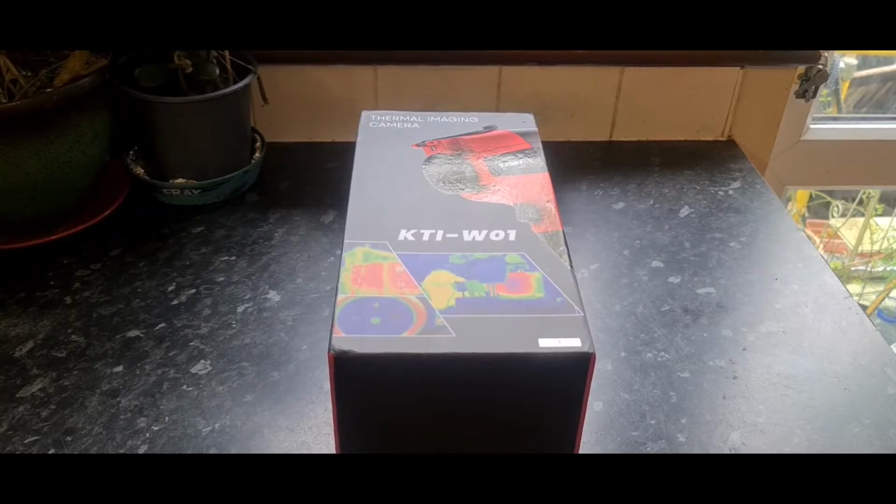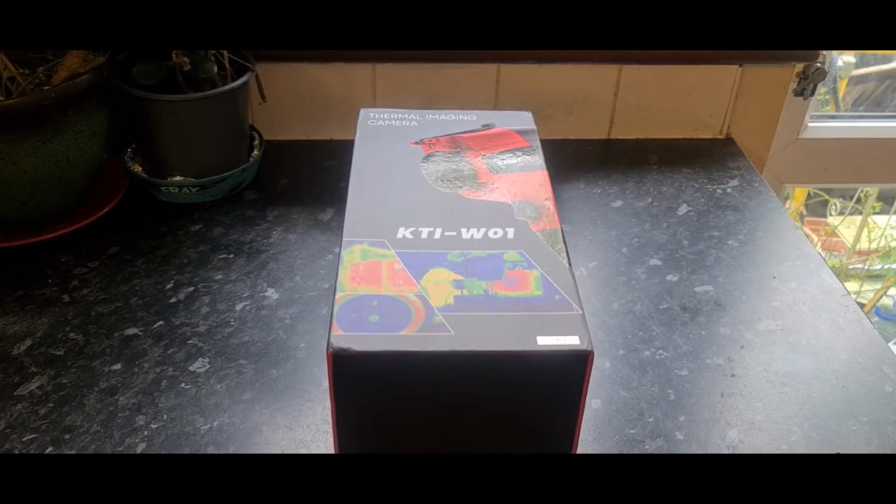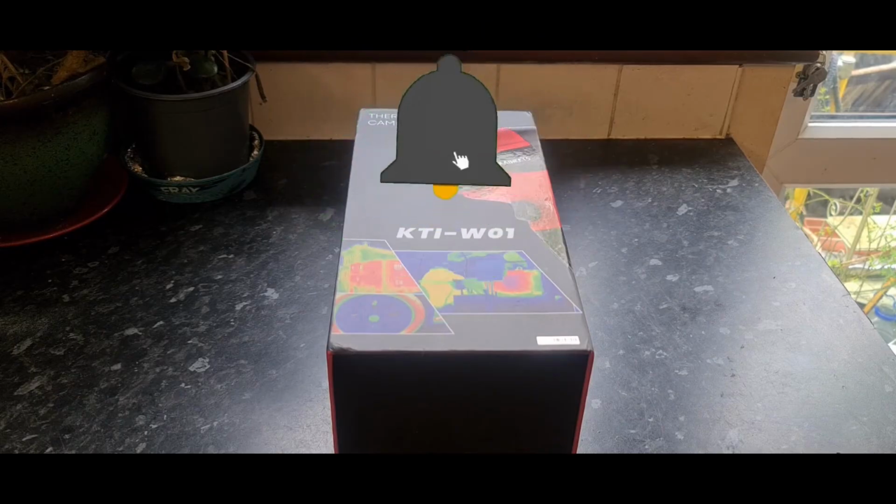Alright guys, if you watched the video we did on the Top Don, the little infrared module that fits into the bottom of your phone, I'll stick a link in just here somewhere. That, as I said, came from Top Don. It was a very, very small module, but an amazing bit of kit. We really enjoyed owning and using it, and I've still got it upstairs in a drawer somewhere. Really useful little device.